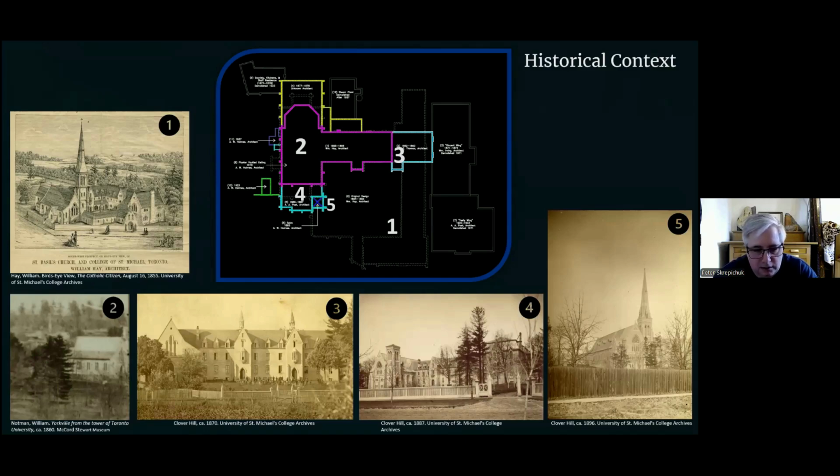Then we have phase 3 here, which is the first addition, and then we have the south addition, and then we have the spire on top of that. There were other additions as well, and those were later demolished. But as you can see from the ground plan, it is a fairly complicated building history.